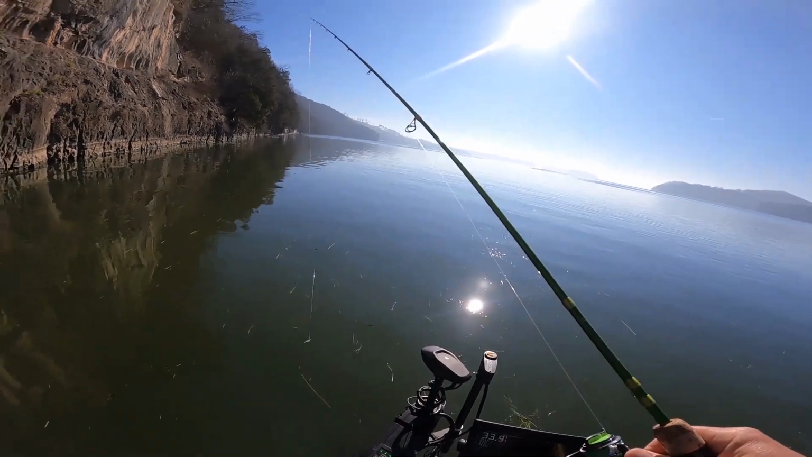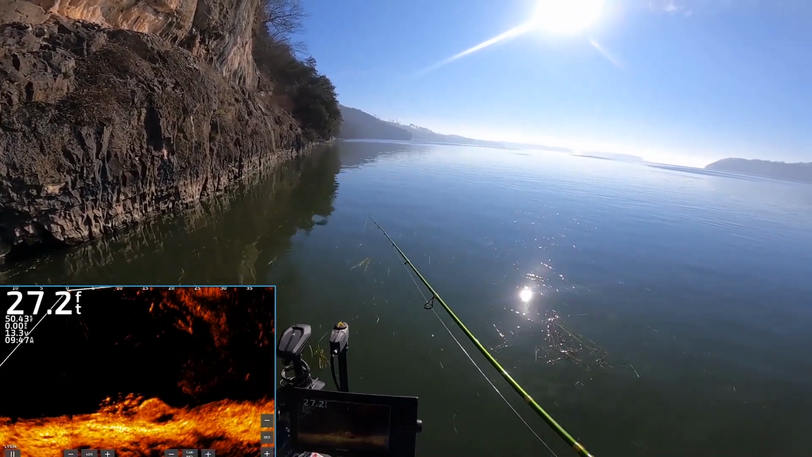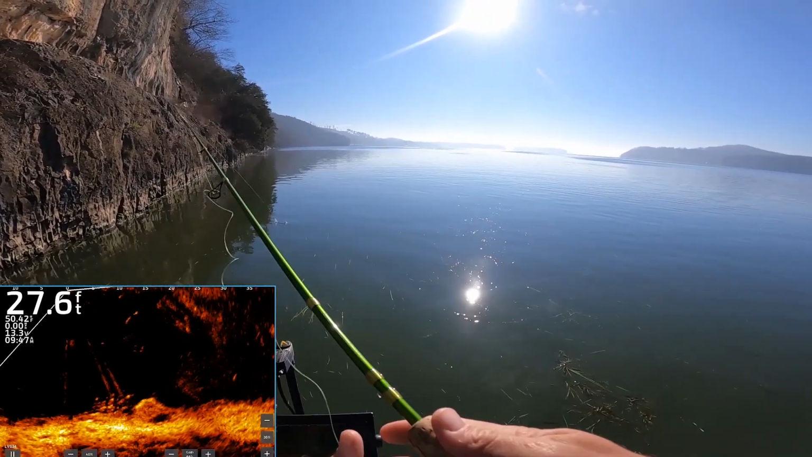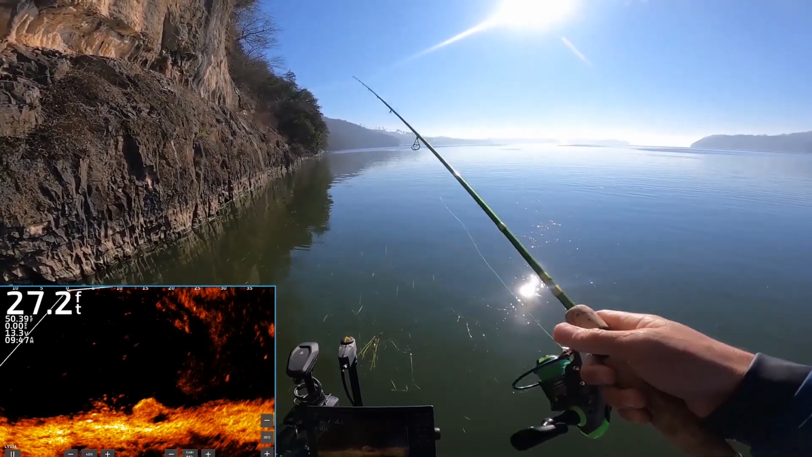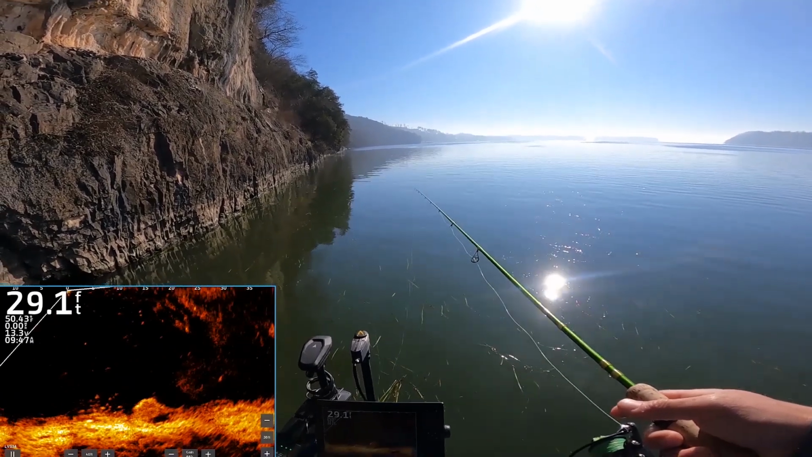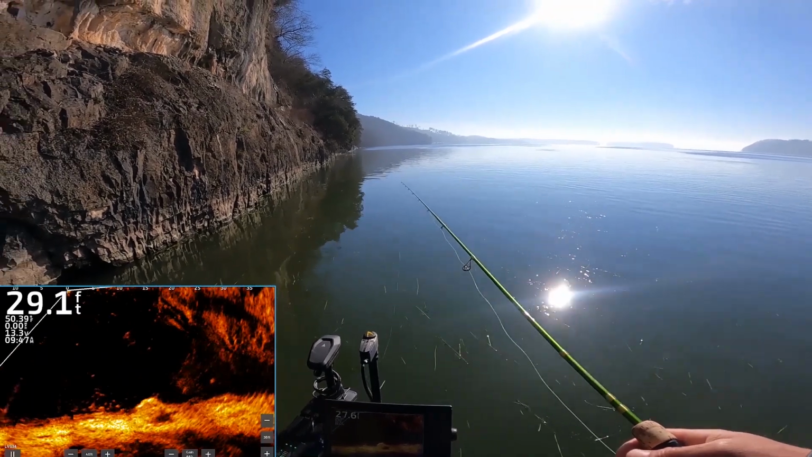There they are. Man, dragging down grass is just not sinking fast enough. All this eel grass. Oh, you're about down there. They're coming up to you. They're coming up.